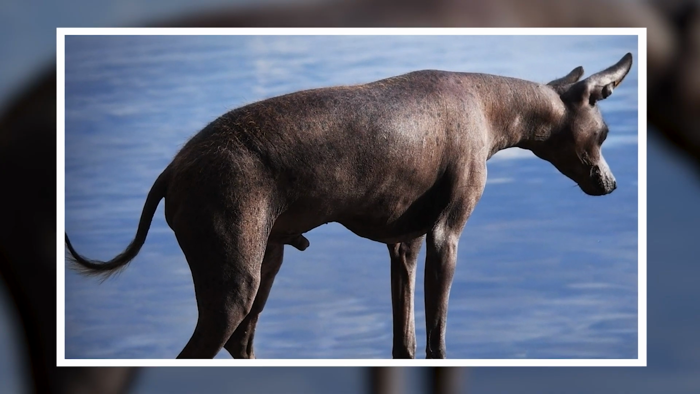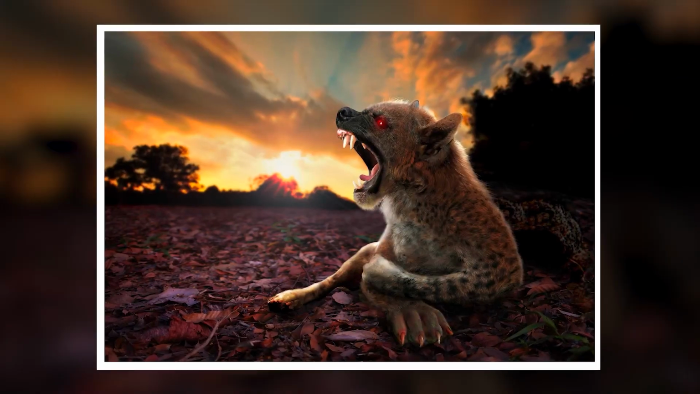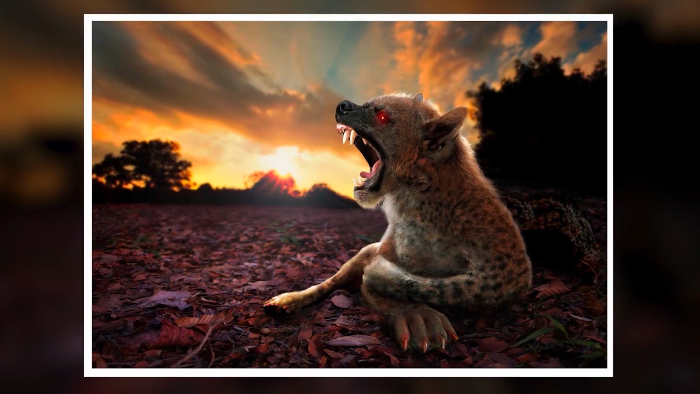Sigbin. Much like chupacabras, Sigbins belong to the realm of myths. Or do they? Because apparently someone managed to capture one on camera. For those unfamiliar, Sigbins are mythological creatures that emerge in the darkness to extract blood from humans.